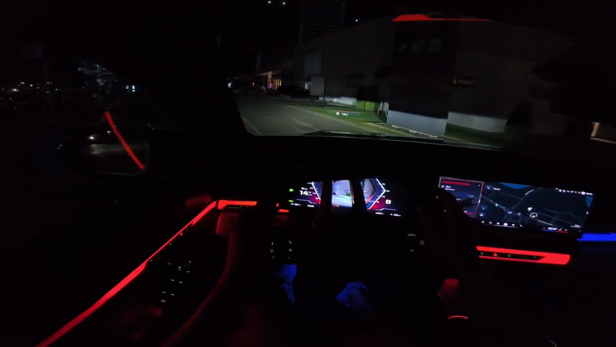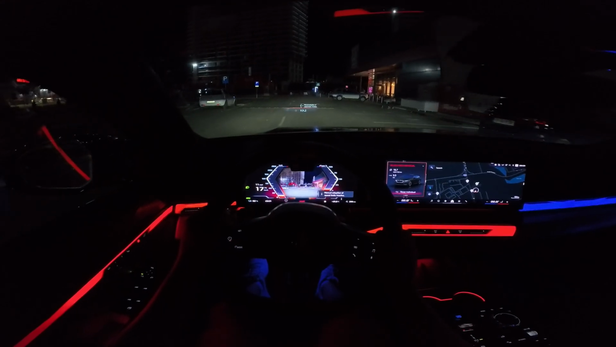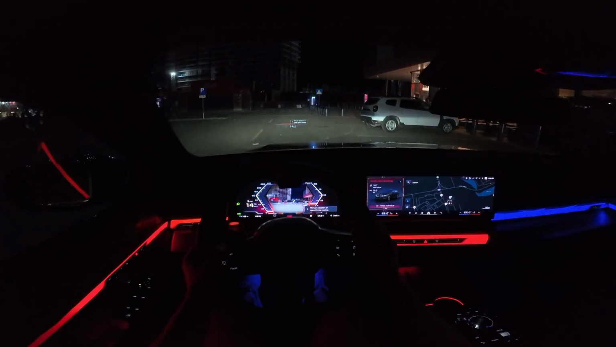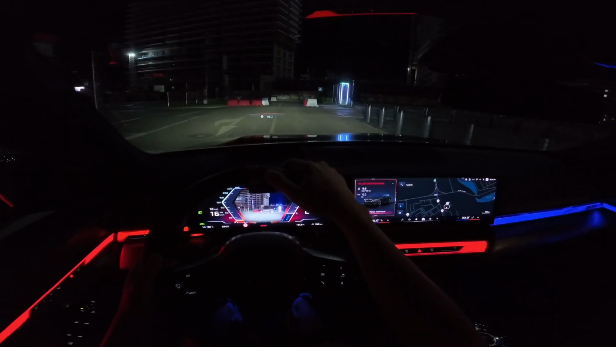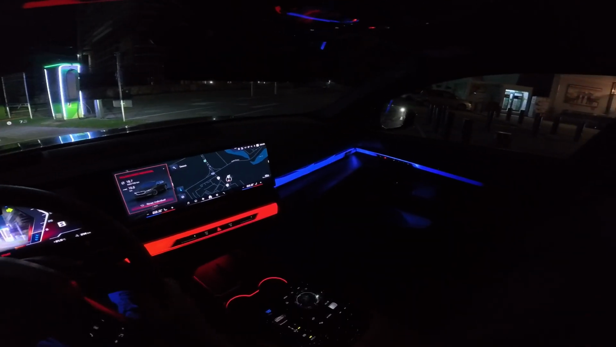Anyway, it's so pleasant to turn around and to park it in a tight space, because the steering is very assisted, and you have the rear wheel steer, and even if it's a big car, it feels light and small, so that's crazy good.